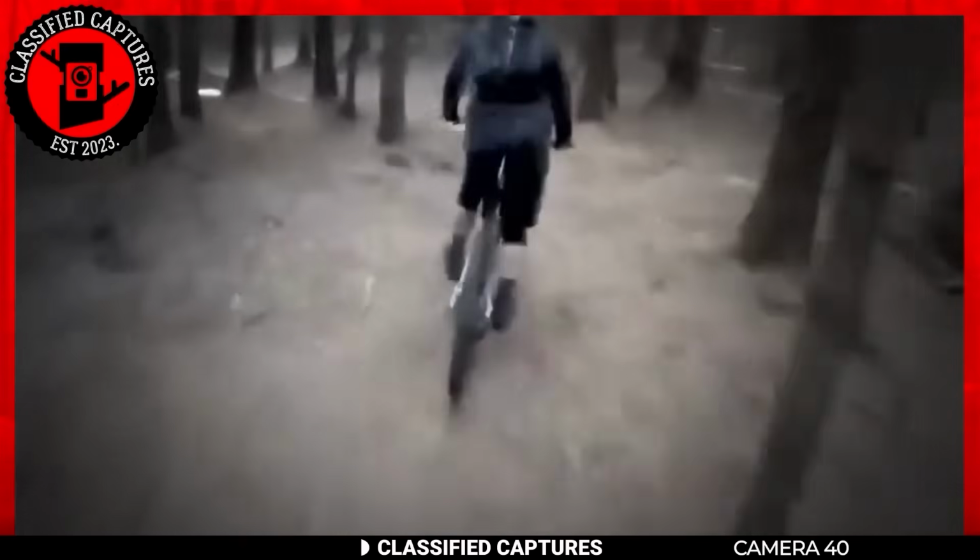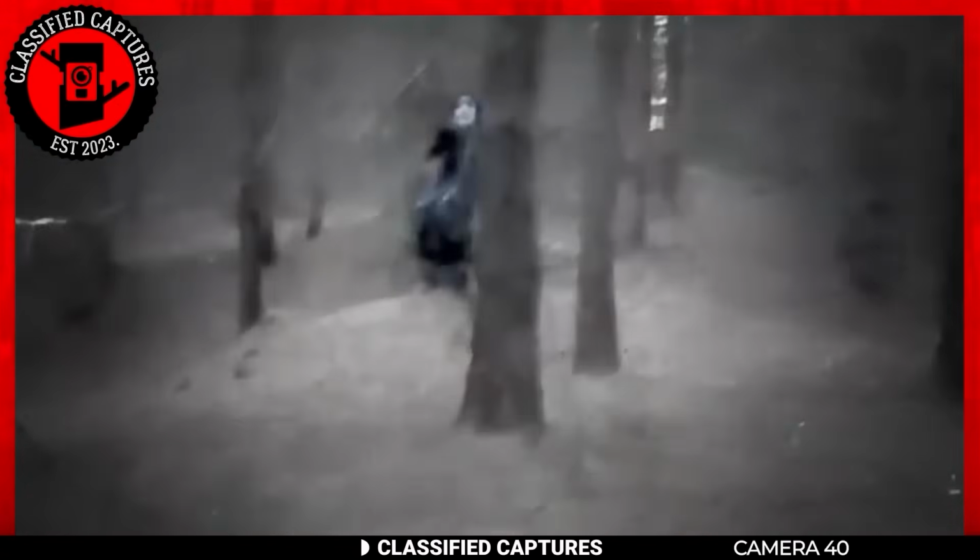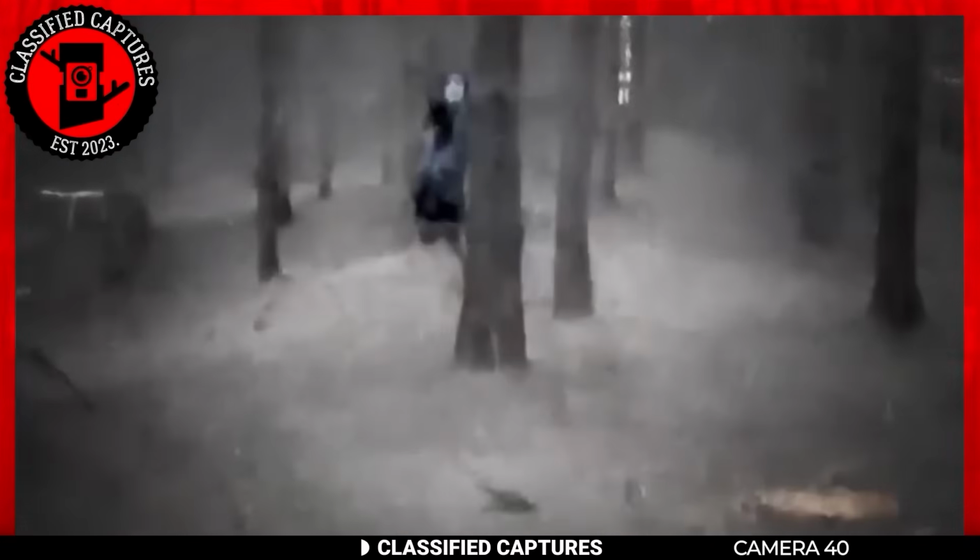Yes, that's a witch-looking being staring at the riders. After the riders see the witch, they try to ride away, and that's exactly when the GoPro footage ends. Try as they may, those who discovered the GoPro could not identify the riders. The funny thing is, no rider has reported a missing GoPro either.